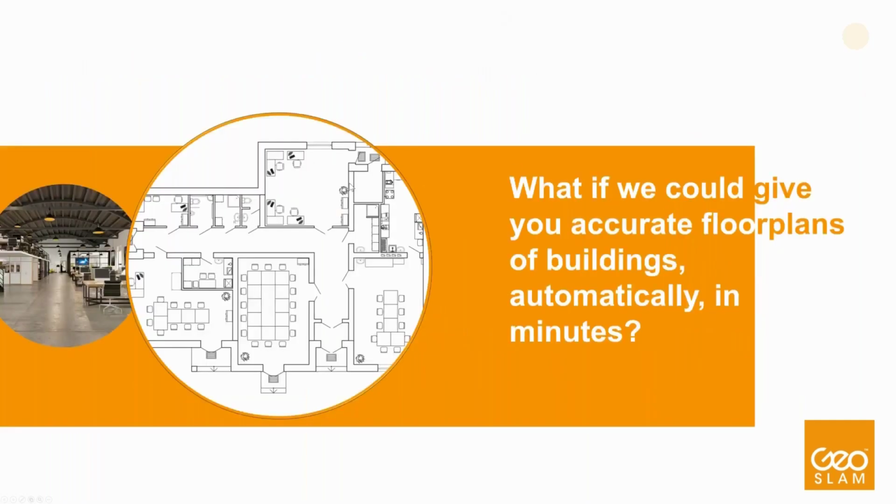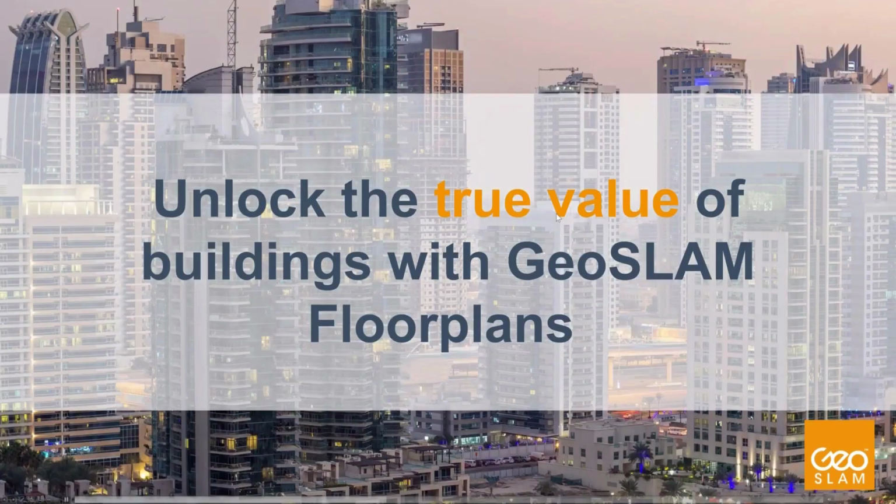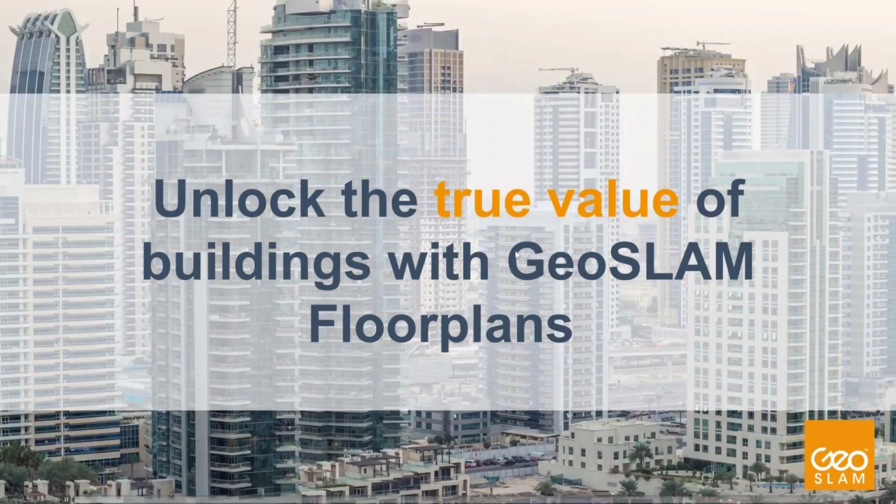So floor plans is an accurate and fast way to manage large property portfolios using mobile LiDAR and automated analytics. And that's what allows you to unlock the true value of buildings with GeoSLAM floor plans.